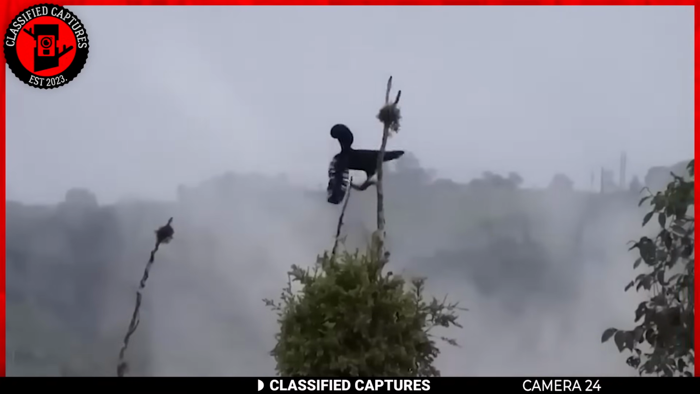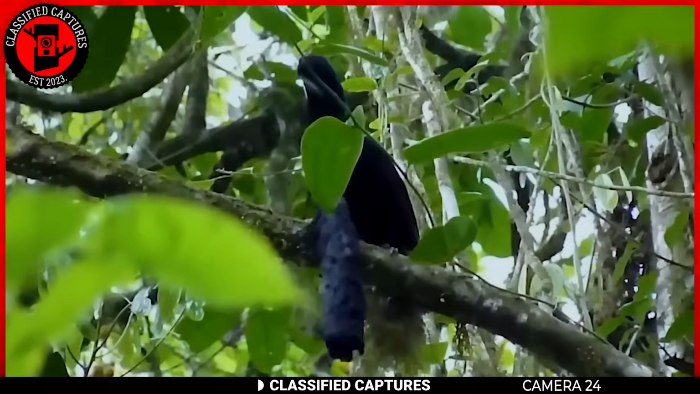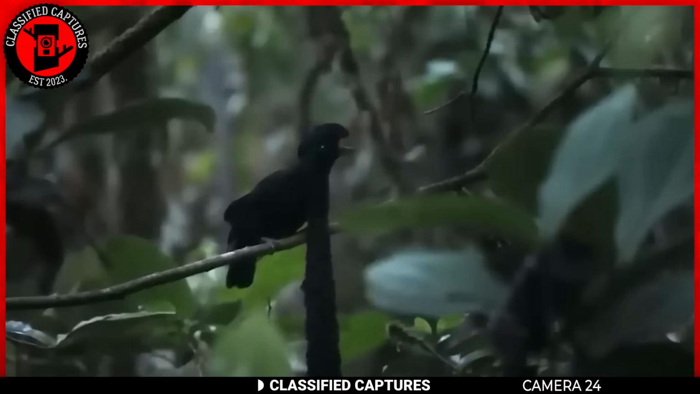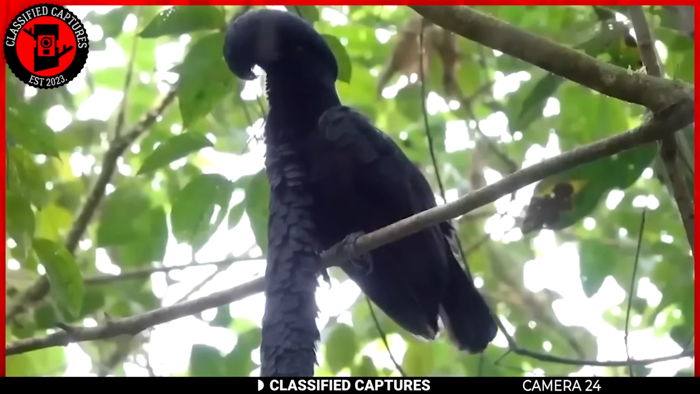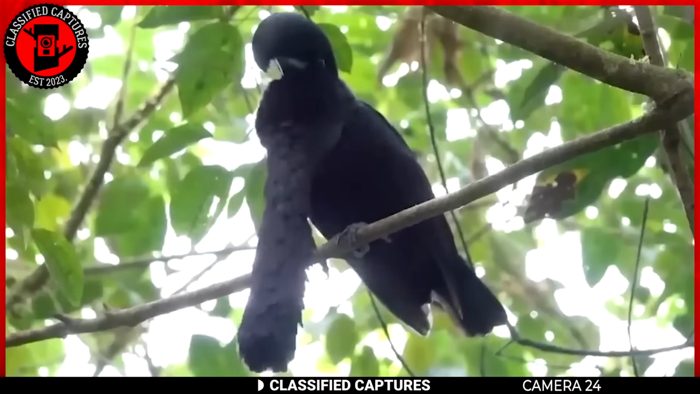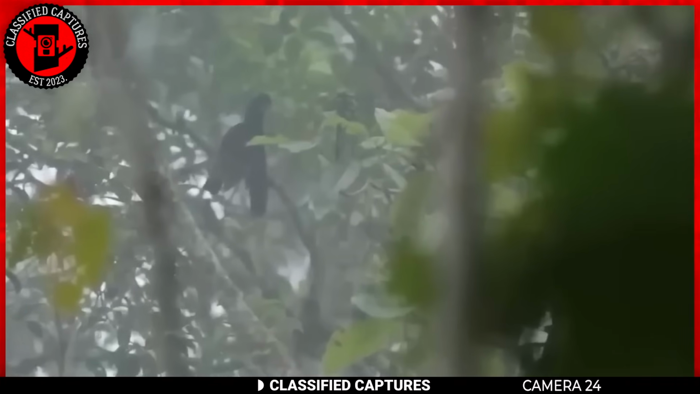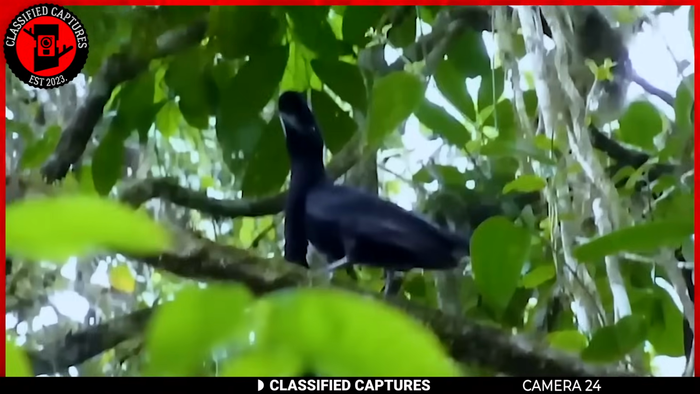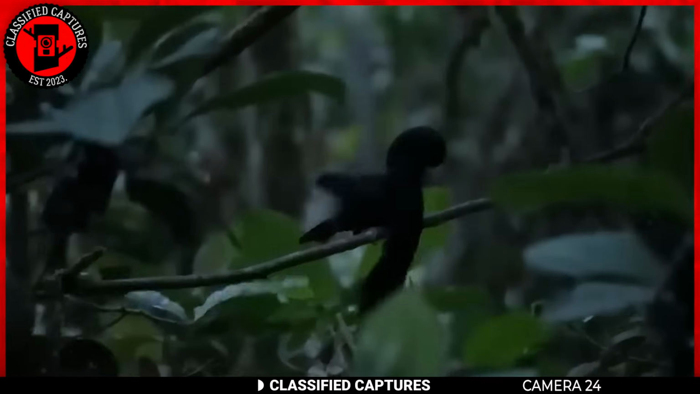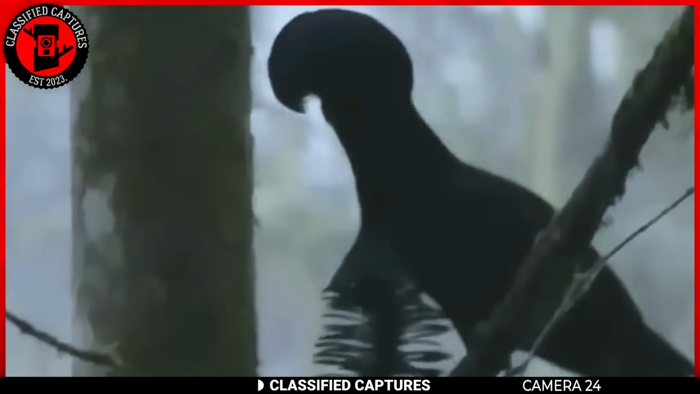Meet the long-wattled umbrella bird, a bird with a flair for the dramatic, found in the mystical cloud forests of Ecuador and Colombia. What makes them stand out? Well, it's all about the wattle, a peculiar pendulous ornament hanging from their throats that looks just like an umbrella. The males put on quite a show with this wattle during courtship, and trust me, it's a spectacle you won't want to miss.